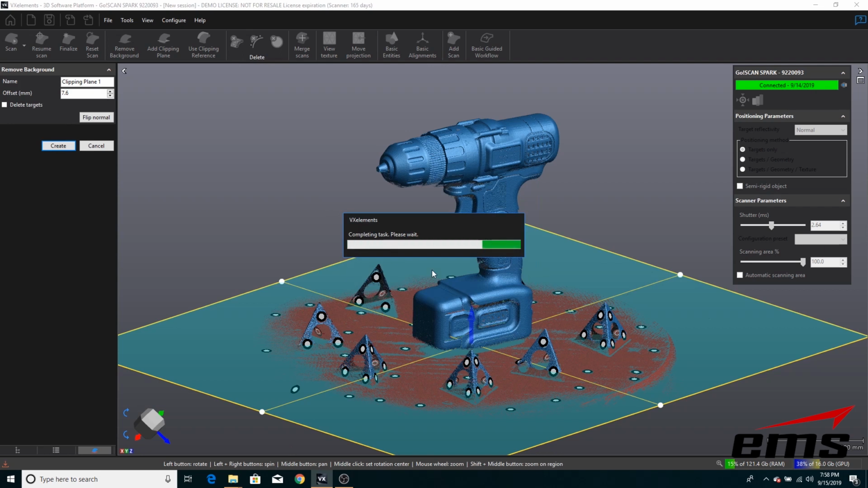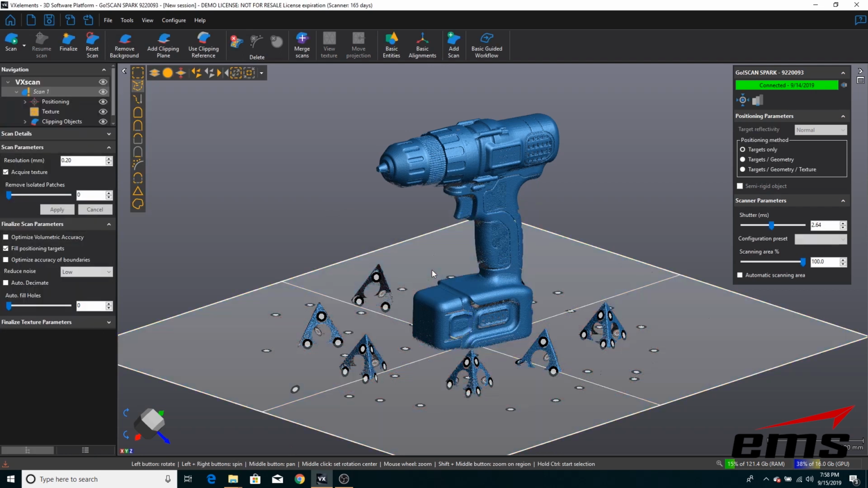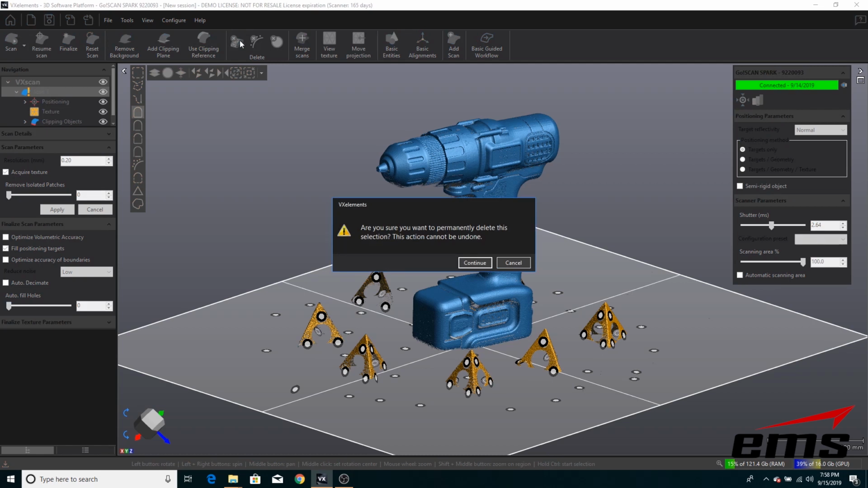So what it's going to do is create this clipping plane, and basically anything underneath that, it's just going to delete. Now, obviously those triangles are still there, and we don't want those, so now I'm going to go in and do some additional editing. I'm going to select the drill itself because that's the easiest thing to do. And then I'm going to invert the selection, and then I'm going to go ahead and delete those triangles, okay?